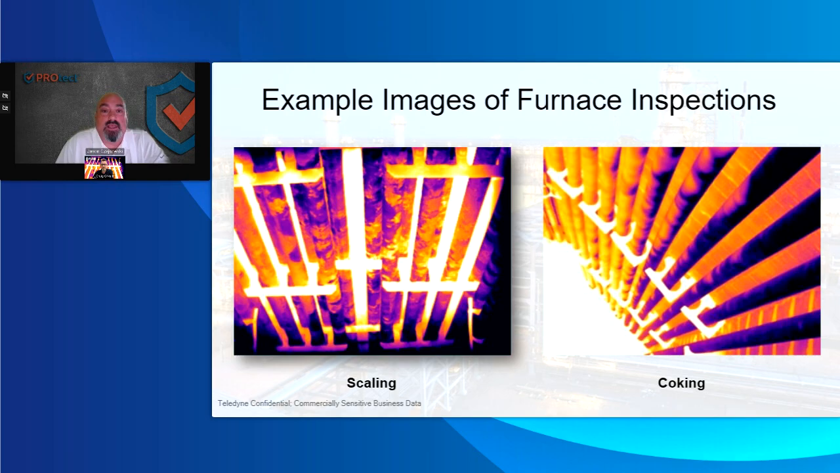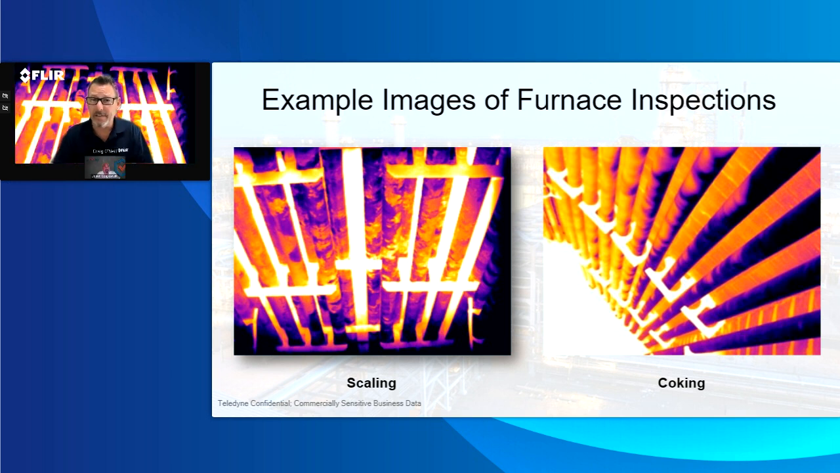Mm-hmm. And being able to tell, at ProTech, we teach our guys exactly how to differentiate between scaling, coking, internal fouling, flame impingement, and refractory loss and air gaps. Yeah, I think the most simple term I've ever heard is the scaling's on the outside, coking's on the inside. And scaling's kind of like, again, when you get a sunburn, some of your skin comes off because your body's trying to fix it, right? And the same thing there.